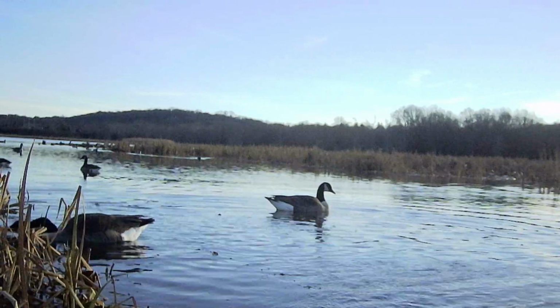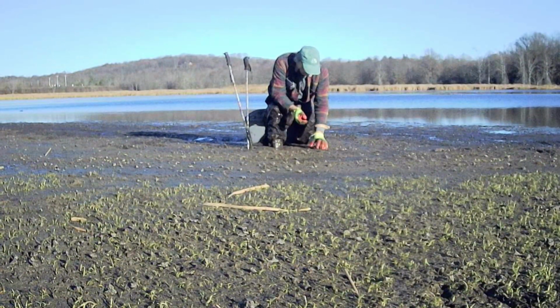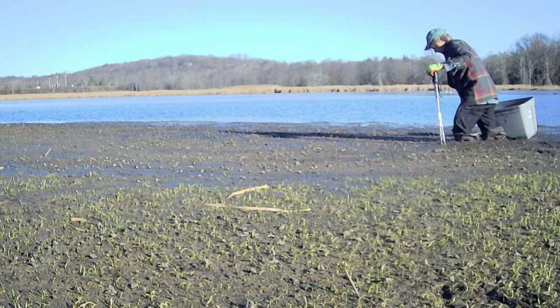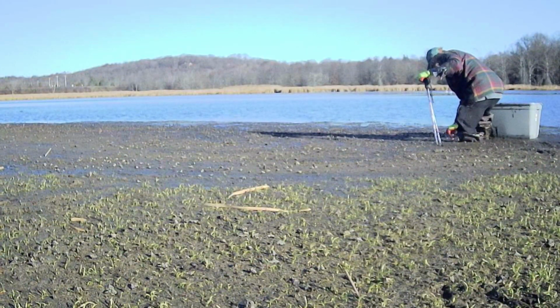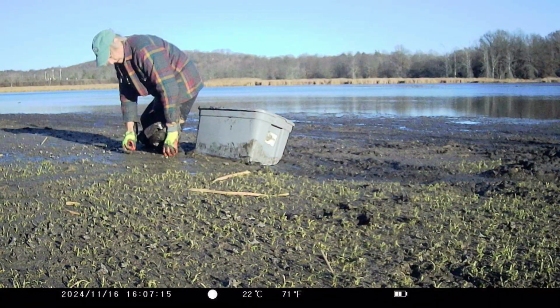Finally, the trail camera also picked up yours truly wading in the mud along the shoreline, trying to pick up the seeds of the invasive plant species water chestnut. You can barely make them out as the small tan objects there. And in just a small area, I was able to pick up over 1,200 of these seeds.